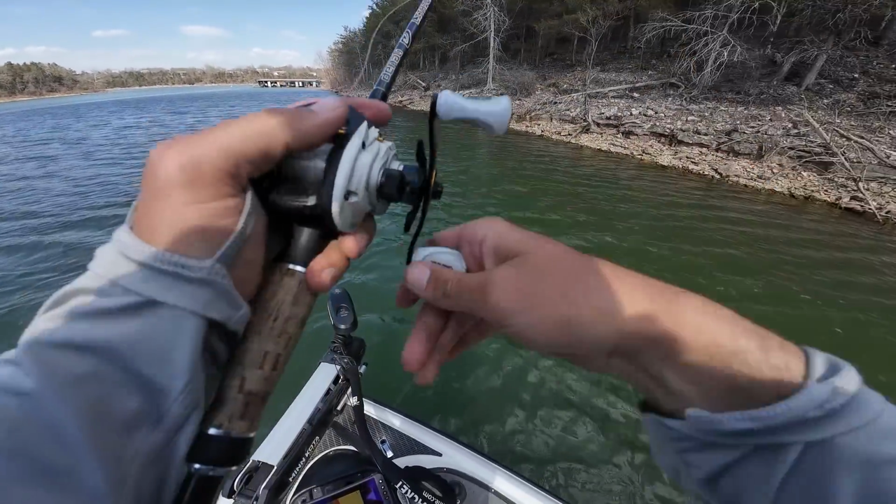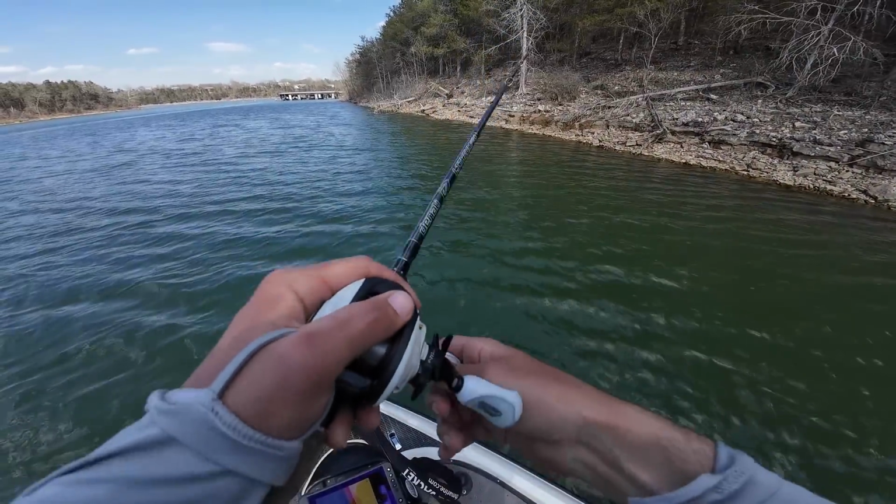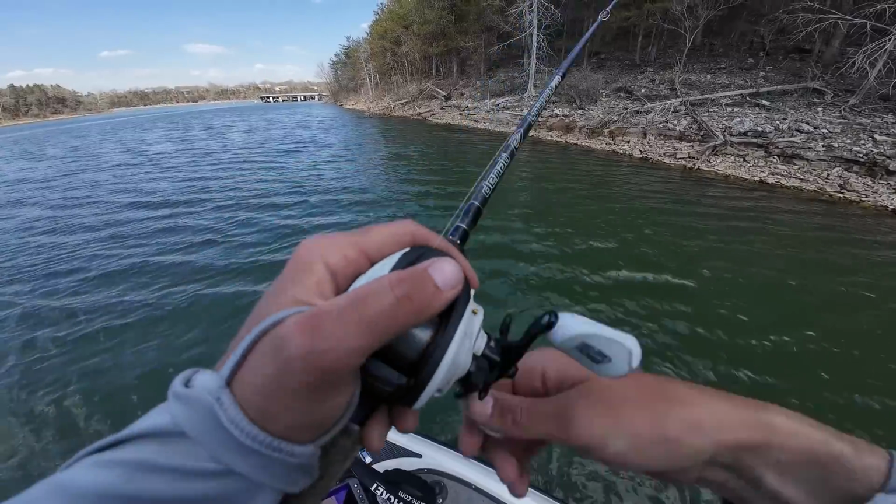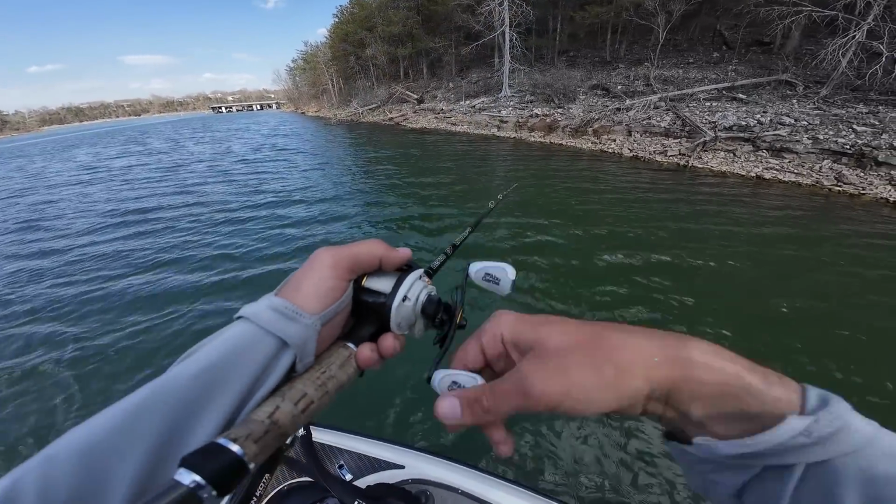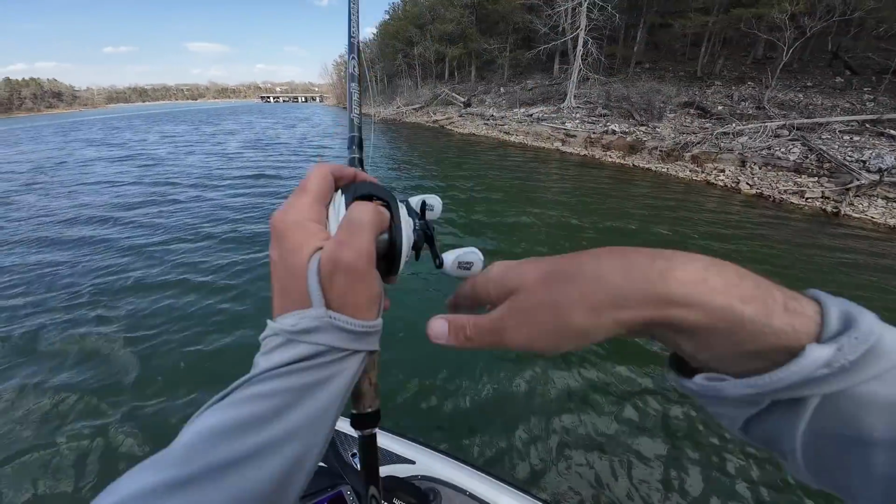I actually wanted to come to this part of the lake today because I could catch some fish offshore, which I did this morning and did an uncut video. And then I could also come up the river and kind of do both, where if I went up the James River, I would be locked into basically only fishing this one style. So from a strategic standpoint, it was kind of nice that I could do multiple things.